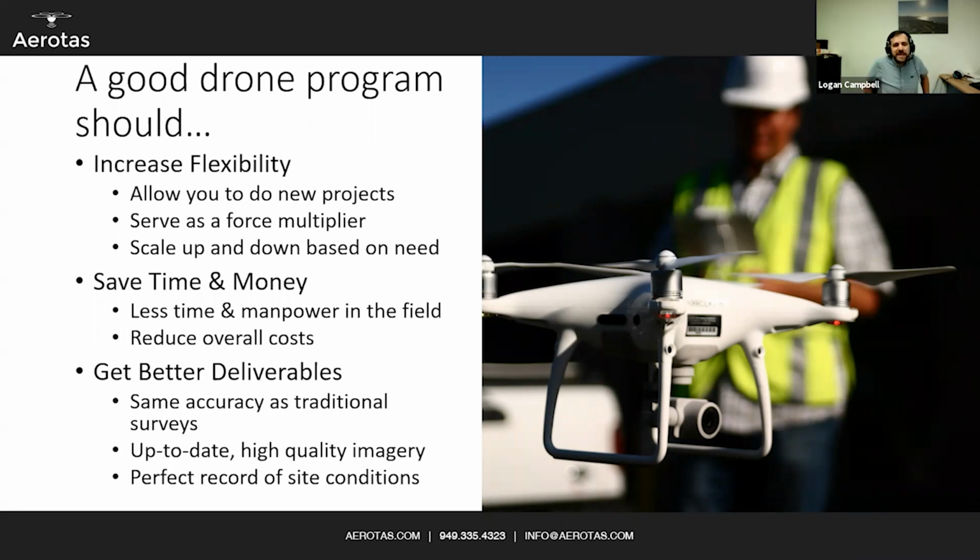That means you should be getting the same accuracy as your traditional surveys, but with up-to-date, high-quality imagery and a perfect record of site conditions. You should be able to see everything that was there, not just where your survey crew took some additional shots. By having the point cloud, the 3D model, and the ortho photo, you can see everything. You can oftentimes spot places that maybe your field crew missed.